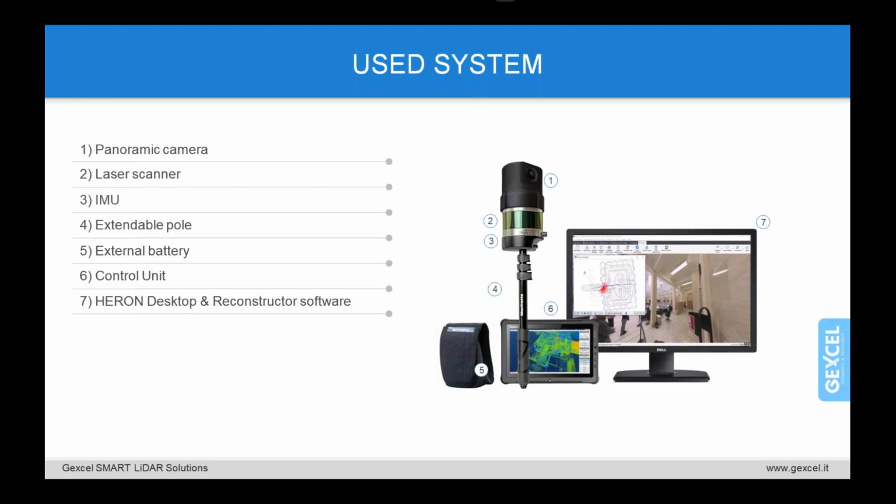Let's consider the time. Survey by walking or driving at a maximum of 30 kilometers per hour. This is the maximum speed that we normally suggest using. HERON dramatically cuts down the field operation time.